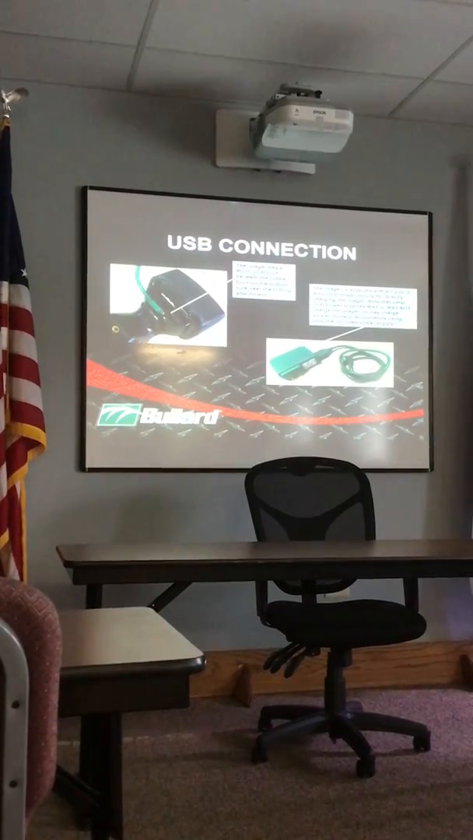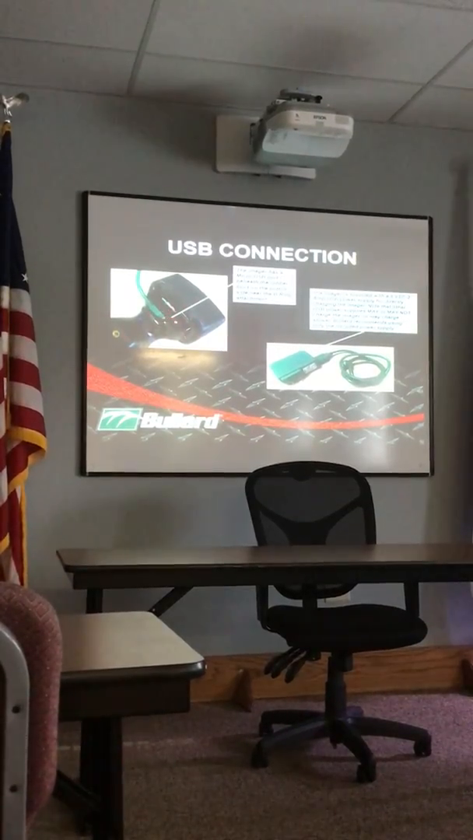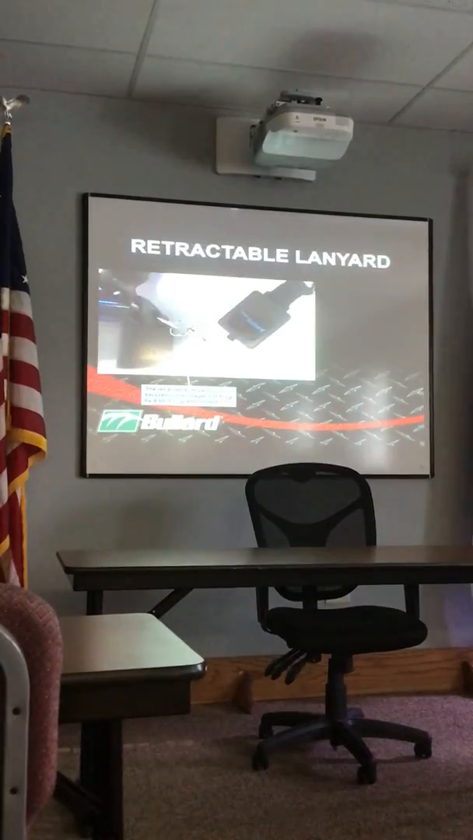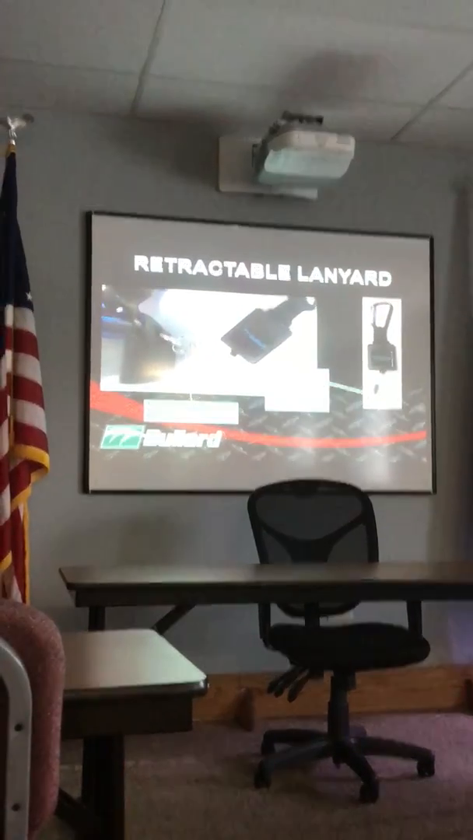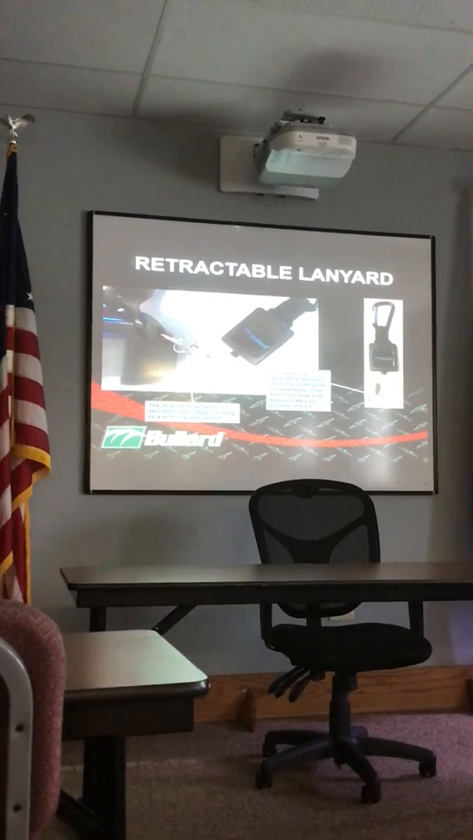Here's that USB connection I was telling you about. There's a cord that came with it. You just fold back that poly cover and then pop it in there, and then 12 volt or USB. Comes with the lanyard, pretty self-explanatory. Locks on the back of a D-ring here. Hook it to your gear or your BA, whatever you like.